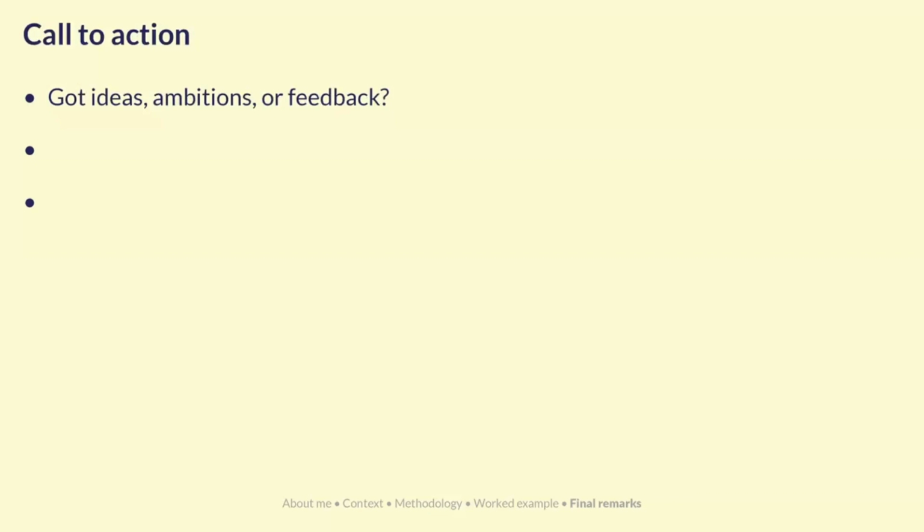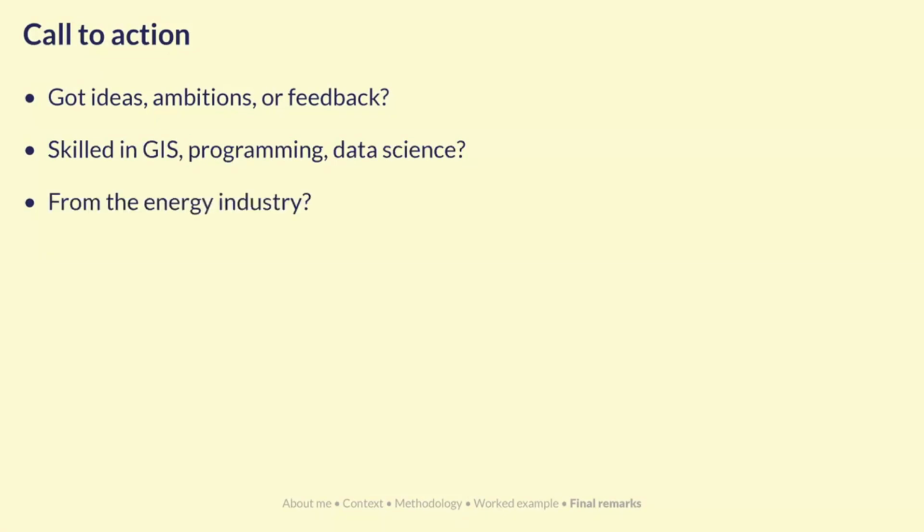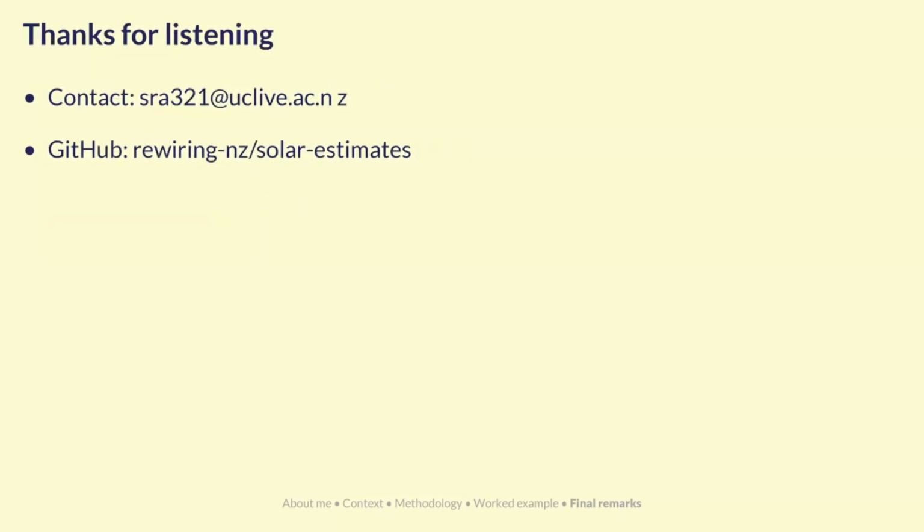So I thought I'd end with a bit of a call to action. If you've got ideas, ambitions, or feedback based on what you've seen, or you're skilled in GIS programming or data science, or you're from the energy industry and you're interested in how some of this methodology might be of use, feel free to get in contact with me. There's also code on GitHub if anyone's interested in looking at that. Cool, thanks for listening.